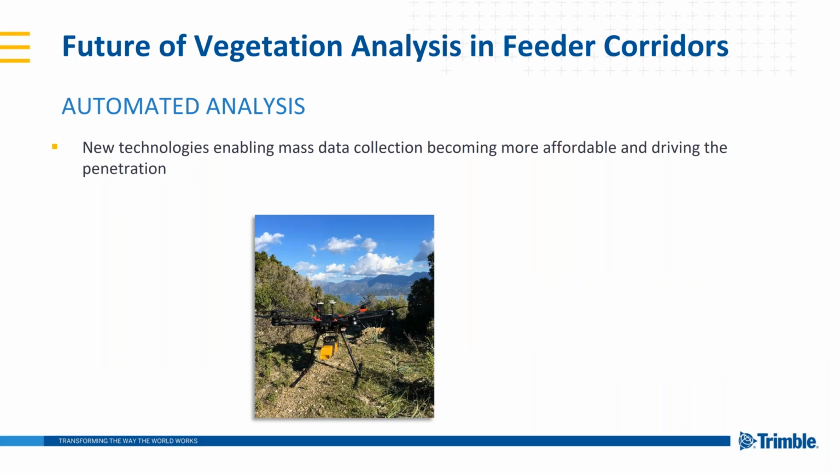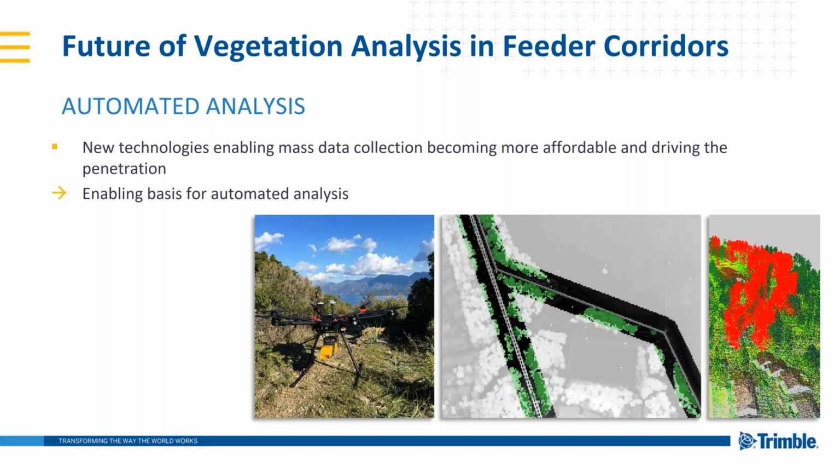Where are we taking this in the future? Just looking at the future of vegetation analysis in these feeder corridors, we have a lot of new or emerging technologies that are allowing us to collect more data at more affordable prices. And one of these is obviously UAVs. This enables us to collect high quality data, and this allows us to better automate the entire analysis process.